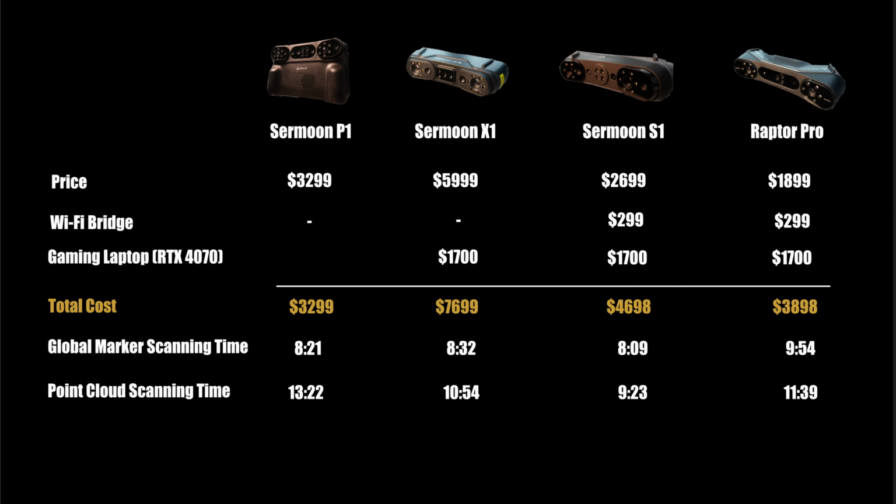So I estimate that the P1 point cloud scanning speed is similar to the Raptor Pro. The difference is not much. It's less than 3 minutes between the 4 scanners. For a very large object, I don't think that you will scan anything larger than this.